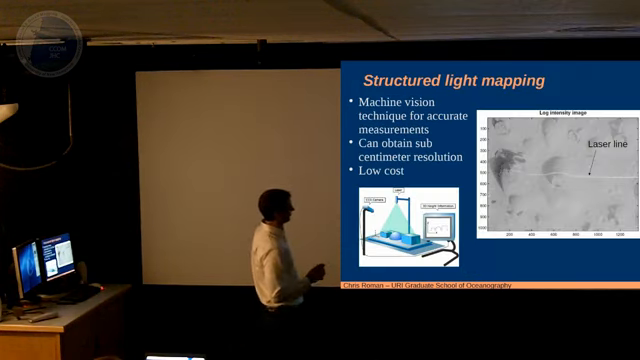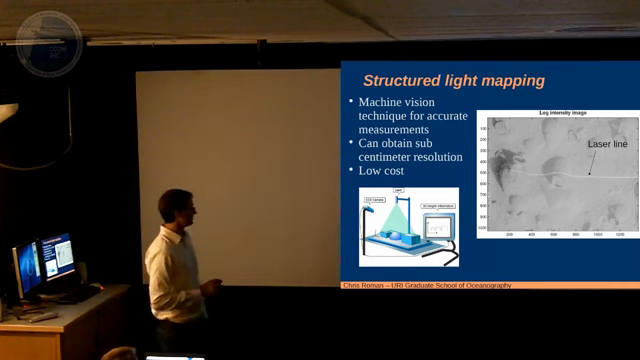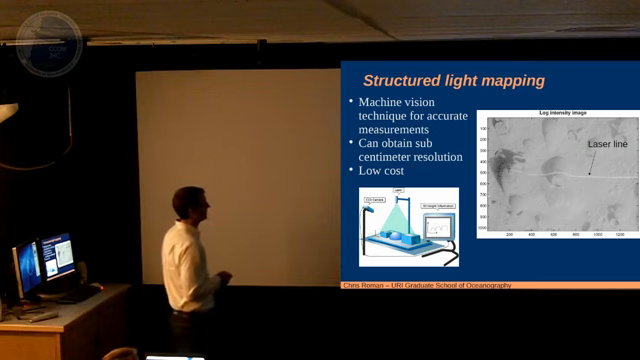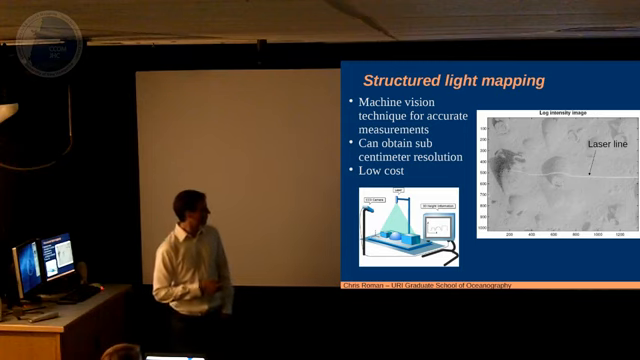Okay, so that was the first bit, the grand tour of what we're working on. Now the middle section is talking about the structured light imaging system and how we're getting down to these fine scales. If you don't know much about structured light imaging, this is what it is.